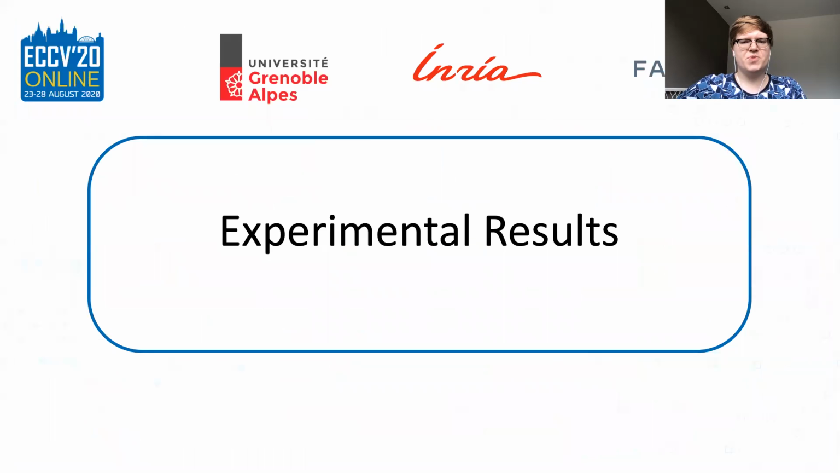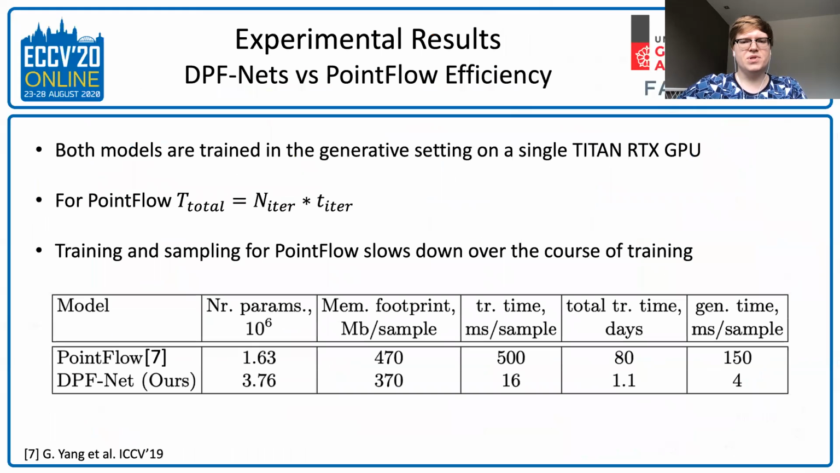Now let us switch to experimental results. Firstly, we perform time and memory efficiency comparisons with the PointFlow model based on continuous normalizing flows. We compare the number of parameters in point cloud decoders, GPU memory footprint during training, sampling time per single point cloud, and total training time. For PointFlow, we estimate total training time by multiplying the average time per iteration we measured with the number of training iterations provided by the authors.